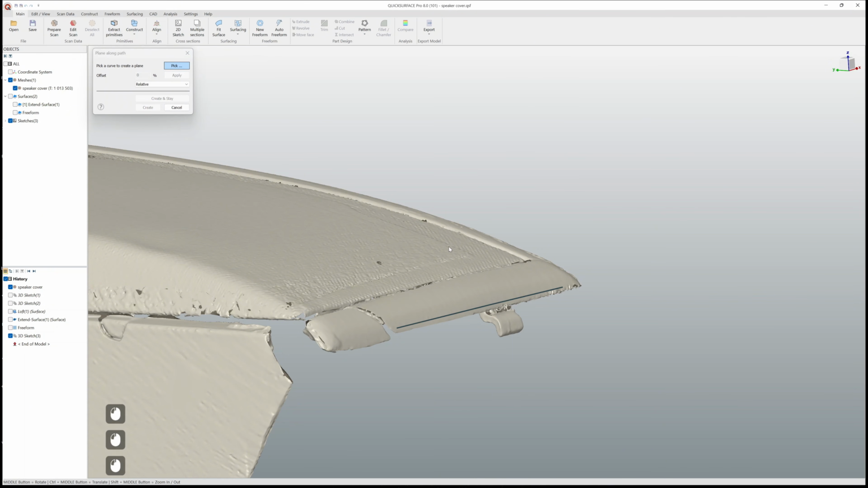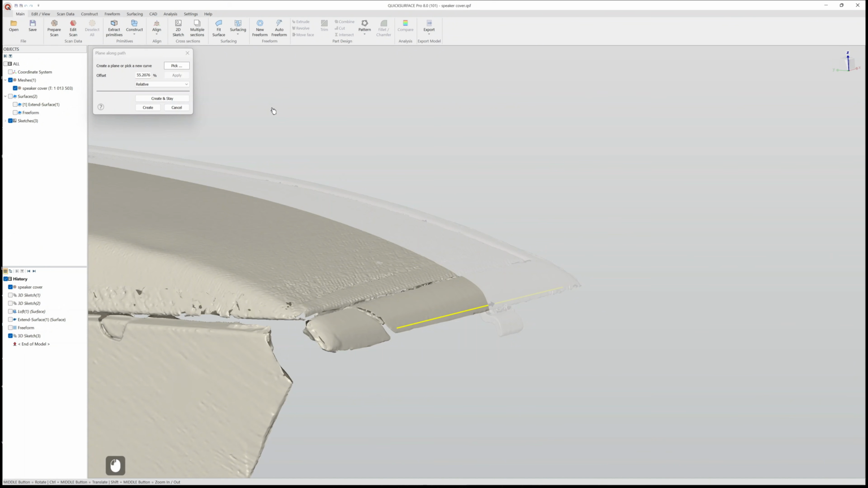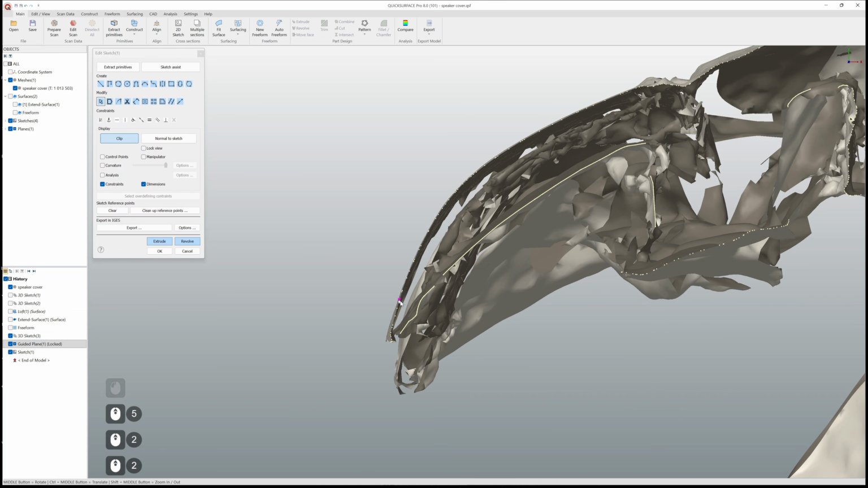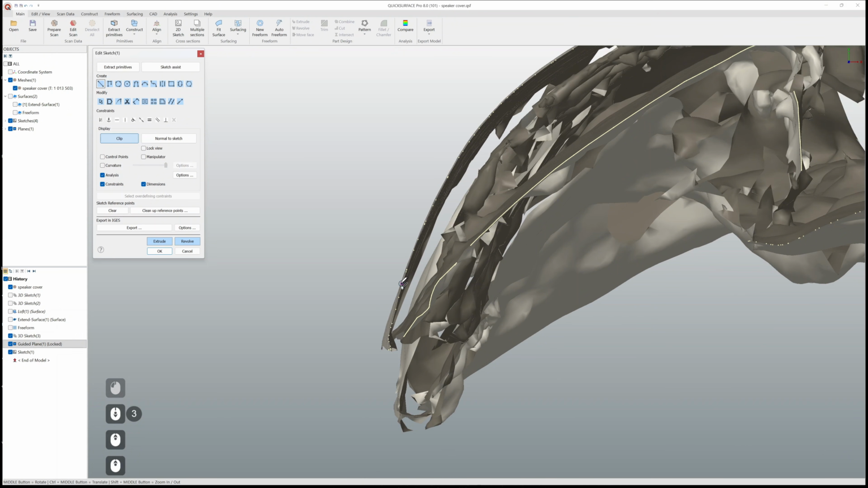Then I'm just going to create a plane along this path here, probably somewhere here. Okay, let's make a sketch. And here you can see this pink point. It's the intersection point of my plane and my previously created curve. I'm just going to snap my line to this point and pull it somewhere, maybe like this, and extend it in the opposite direction as well.